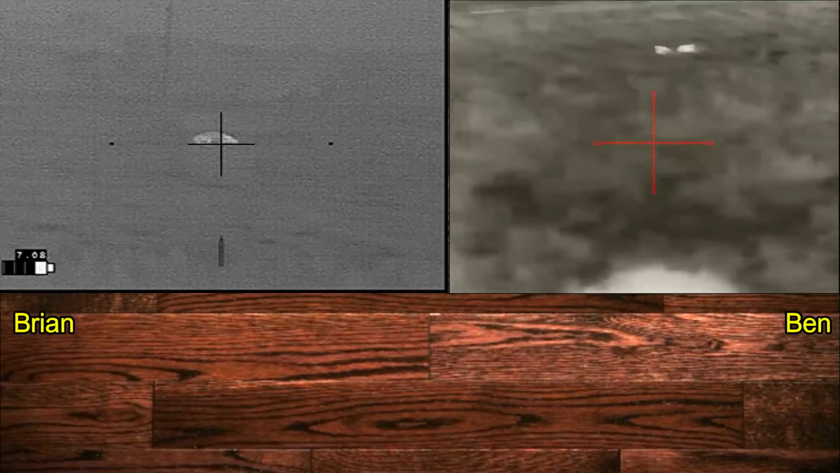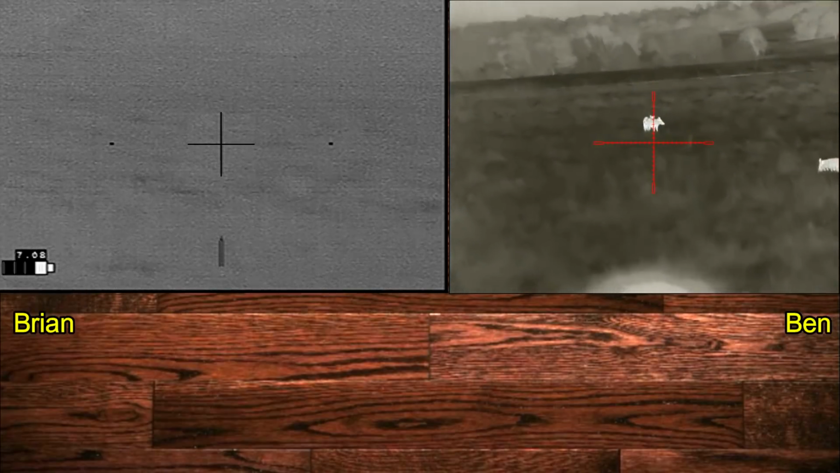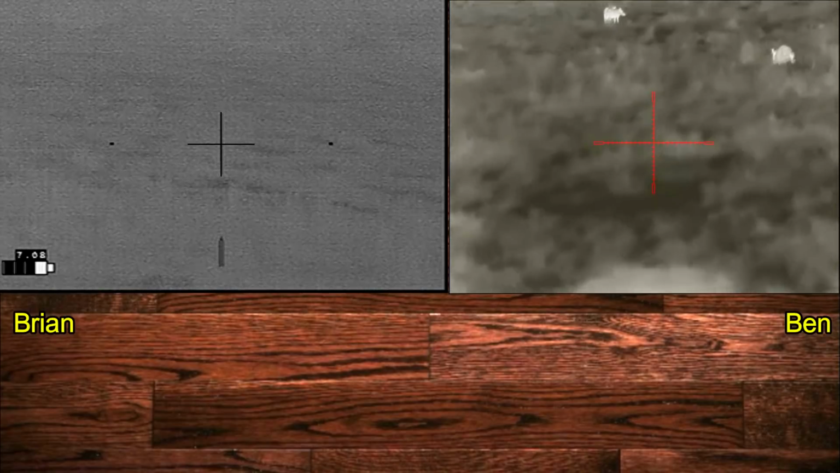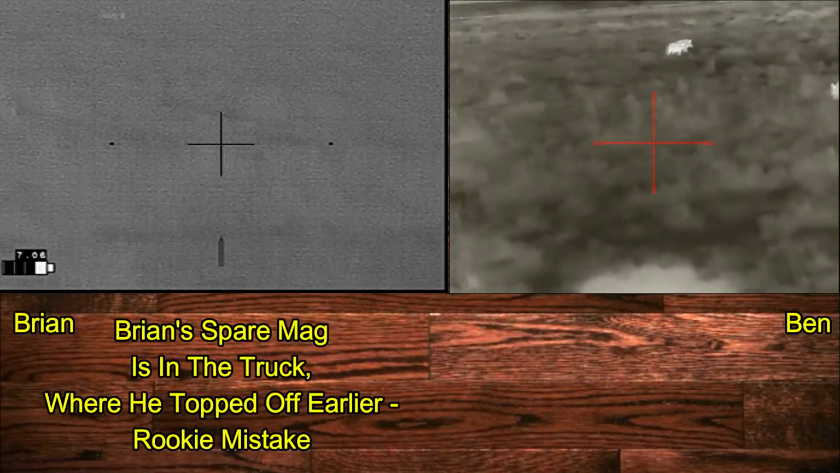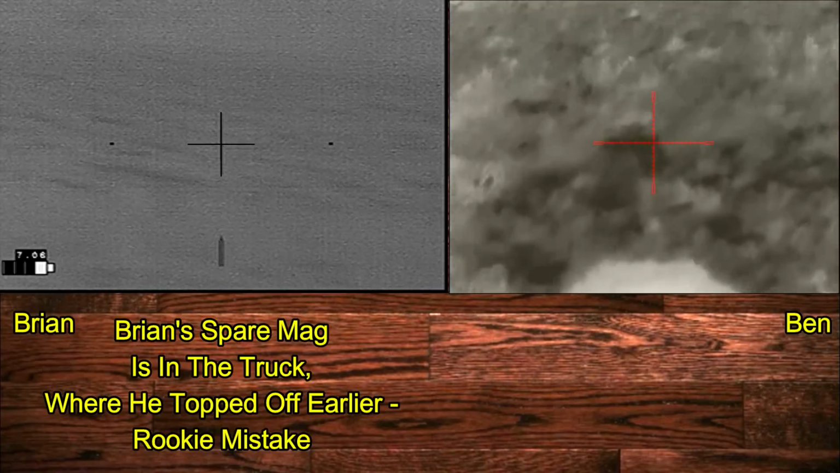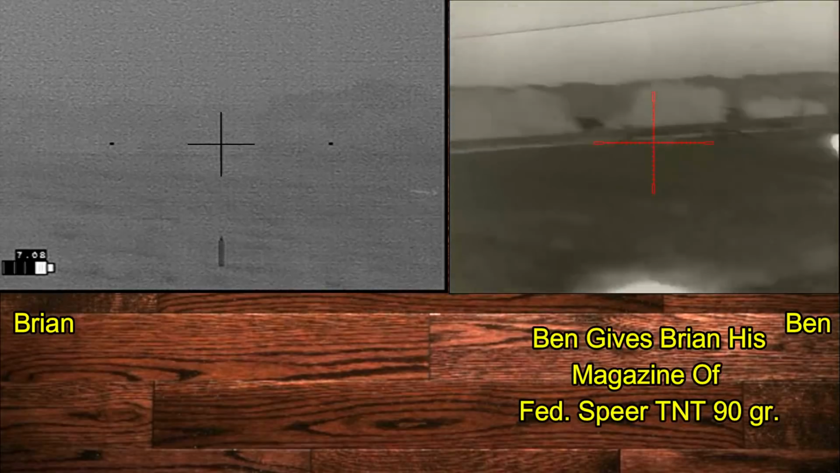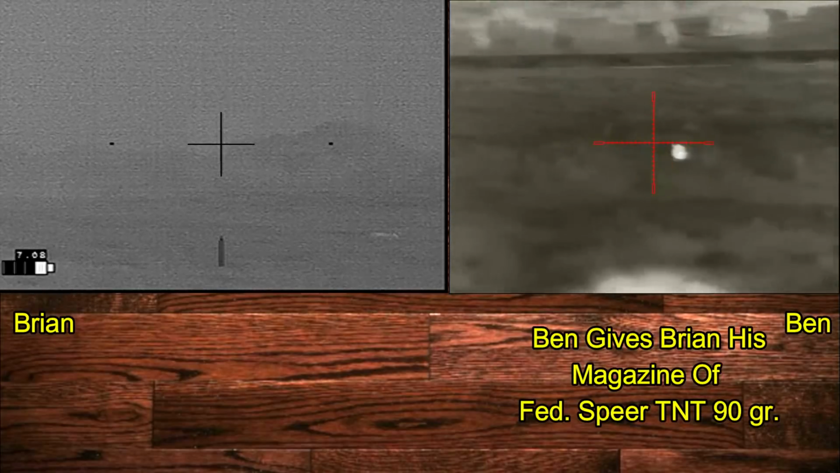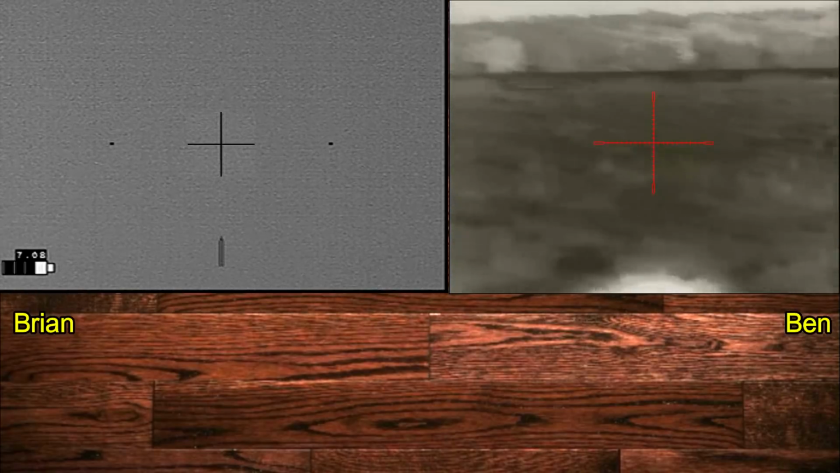And his magazine is still bound up. I am out of ammo. Okay. Shoot the ones to your left. So Ben hands me his problem mag. Oh, I know what your problem was. The magazine jammed up. The magazine's fried.